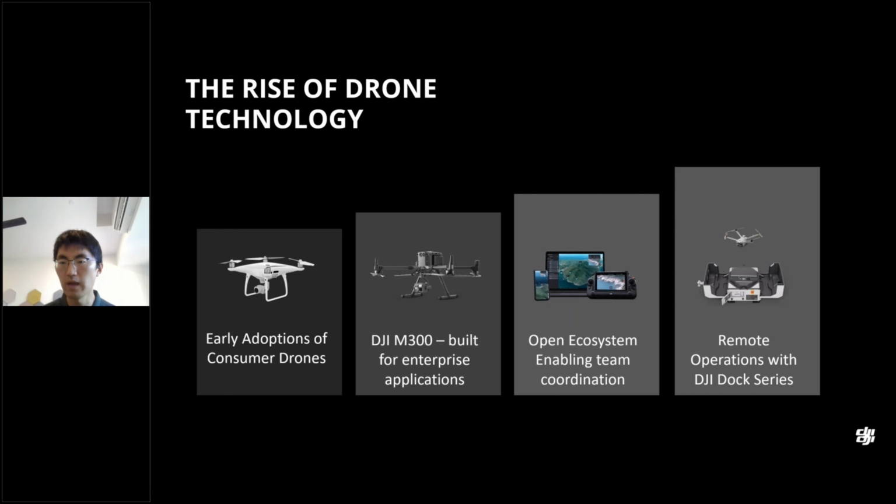After that, we have the DJI Enterprise products, starting from 2017 with the M600, then the M200, and especially the Mavic 2 Enterprise Advanced, which is a small drone with a thermal camera. After that, we have the M300, a very good platform for high performance payloads like the M30T, which is a very good product for law enforcement.